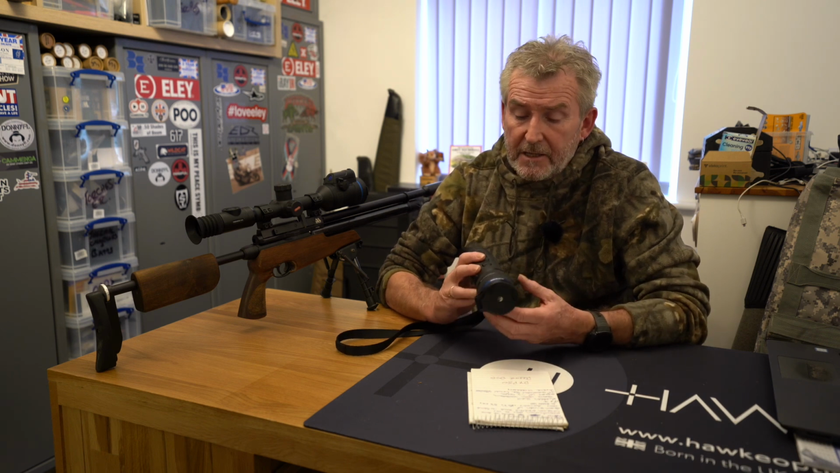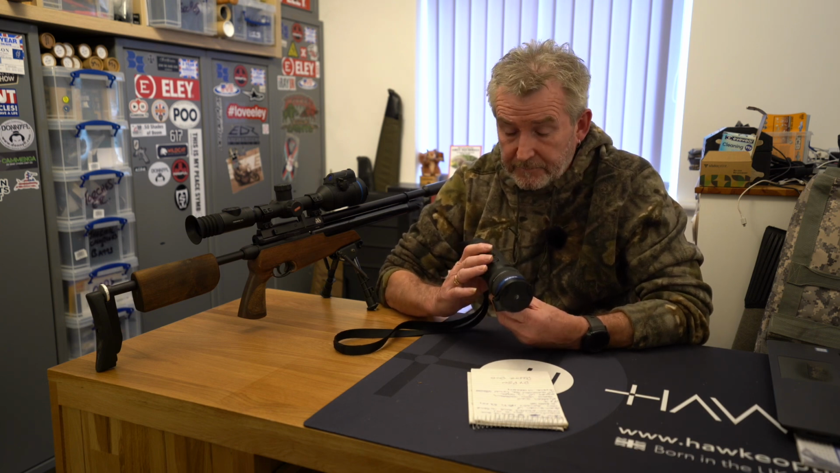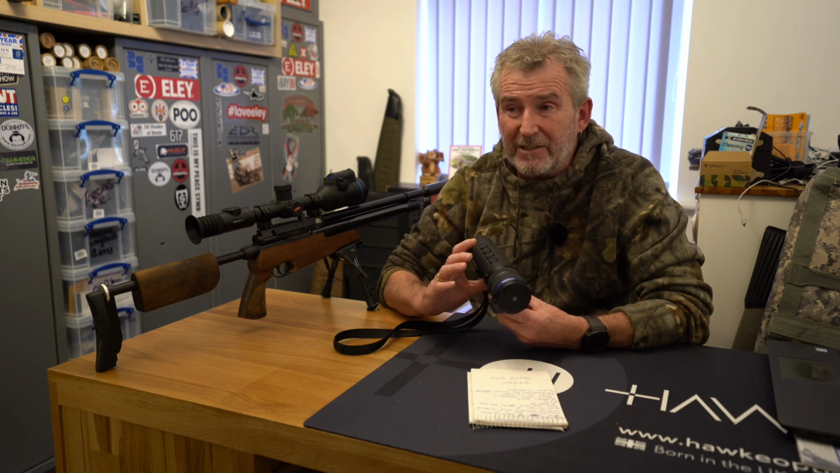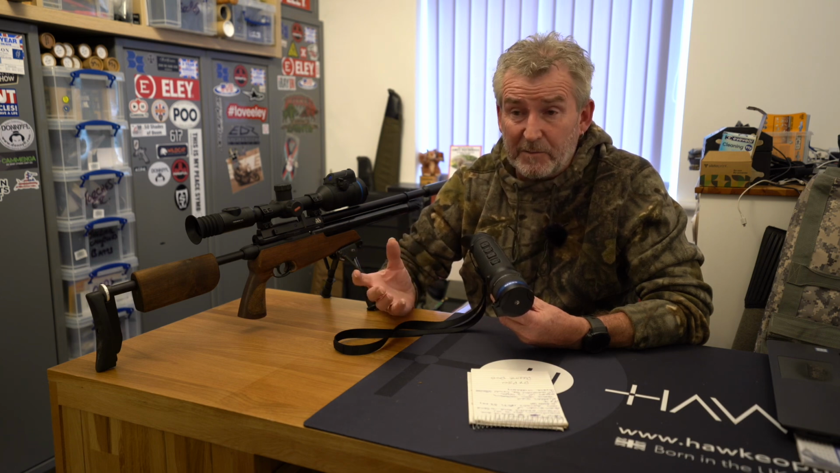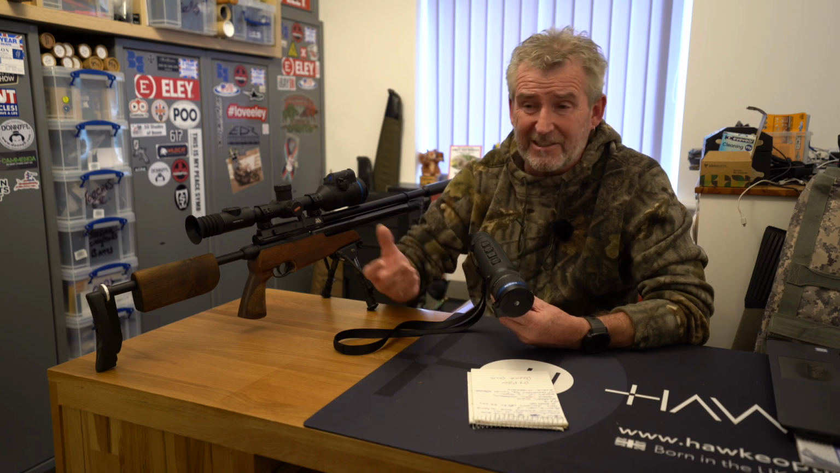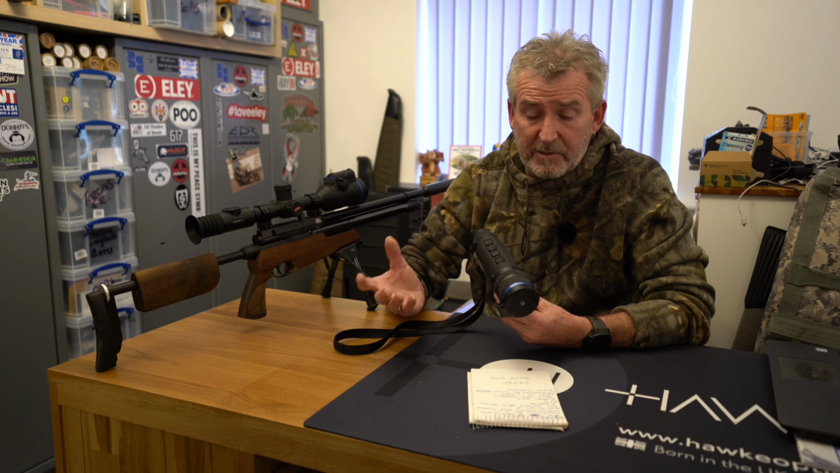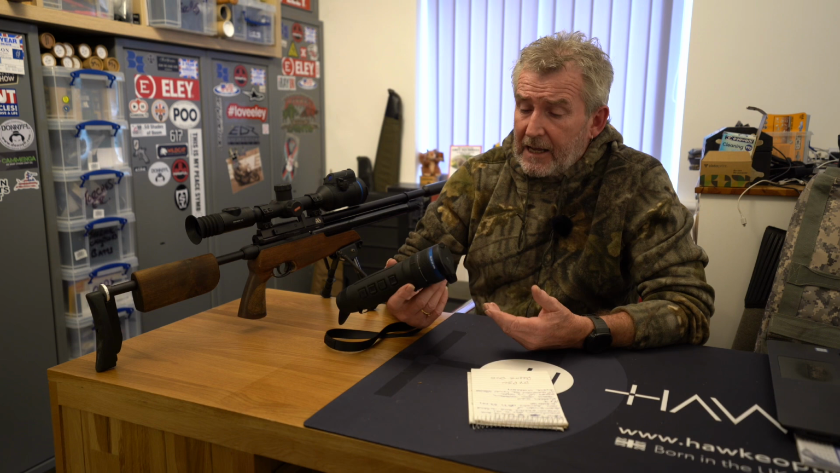to 10 times, which is interesting because this is going to replace the Helion, apparently. Now, the Helion went up to 20 times, which in thermal can be a little bit too much. We all know how much things pixelate. 10 times is perfect. At short distance, 10 times is going to be a little bit too much. You don't need it because it's close. Out at distance, 10 times is much better than 20 times. For me, and for quite a few other people as well.